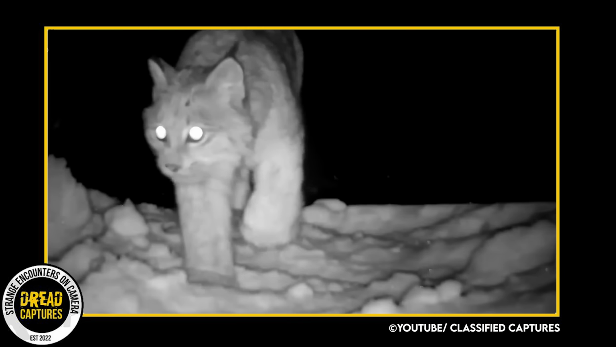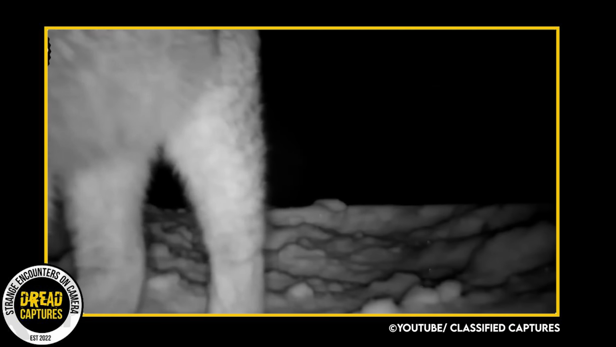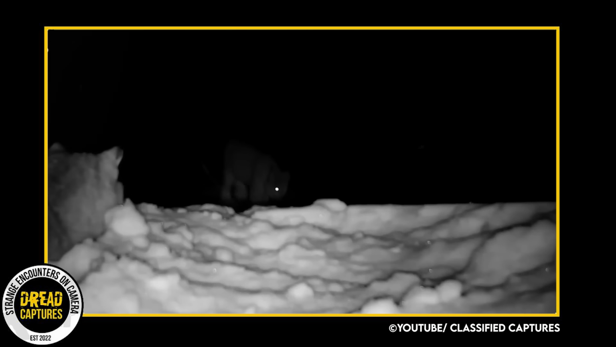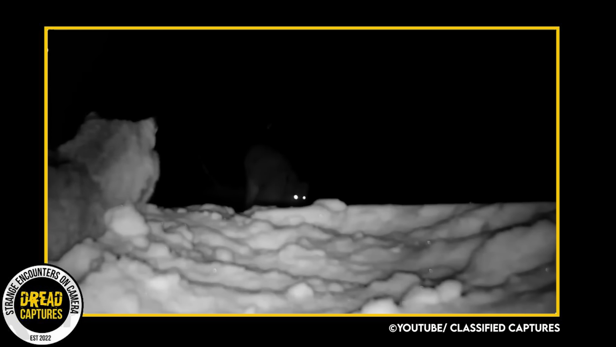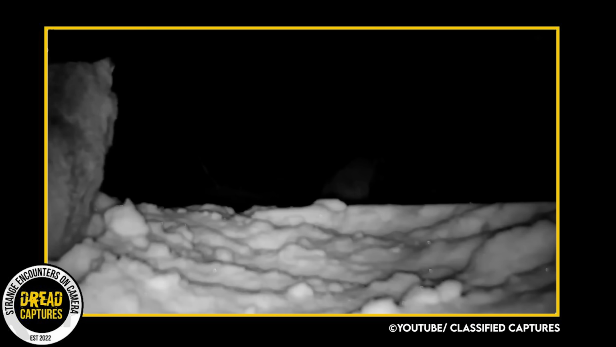Caught on camera in the middle of the night, this lynx is a real beauty. Known in the woods for being strong and graceful, she strolls through the woods like she owns the place. As it nears the trail cam, you can tell it's curious. It sniffs around the camera, giving us a glimpse of its inquisitive side. The beautiful cat is curious, but cautious, showing itself for the camera, but being careful.